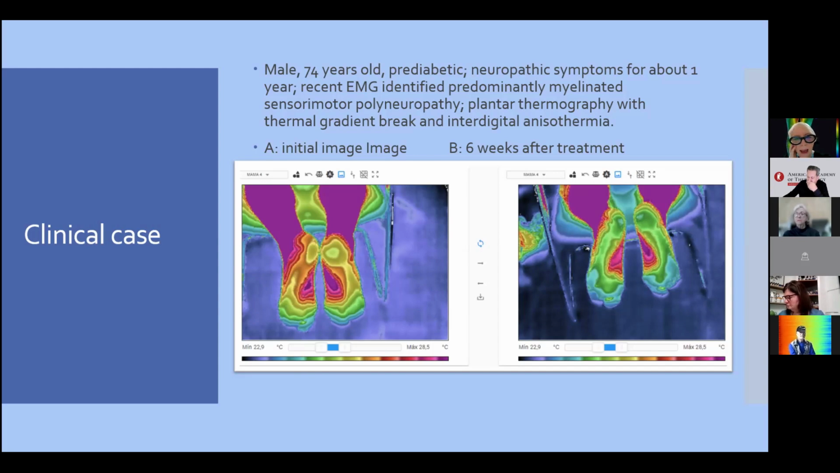Why does this happen? Because this pre-diabetic subject doesn't have any treatment for this glycemia. This person doesn't have any treatment, any control, any medical appointment.